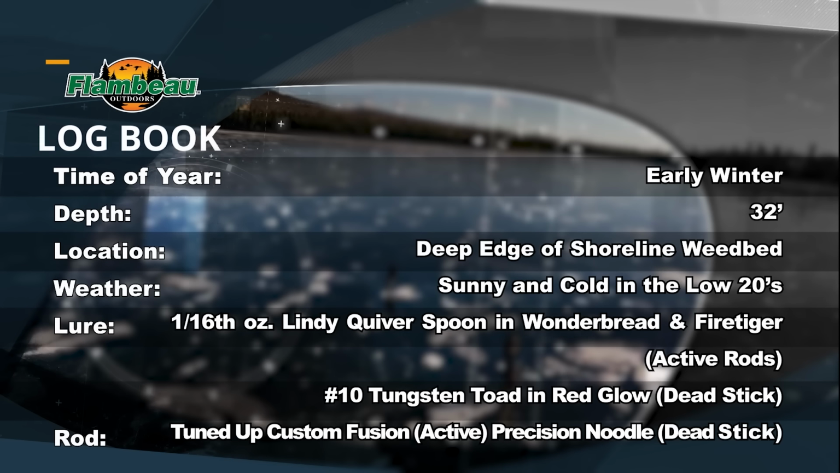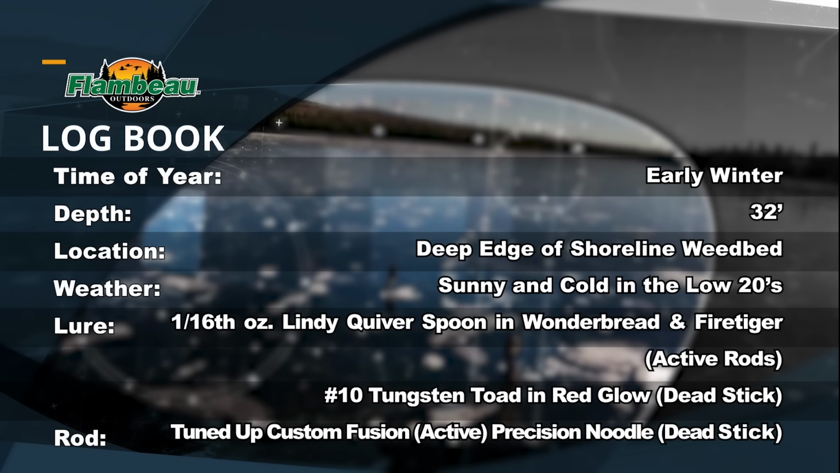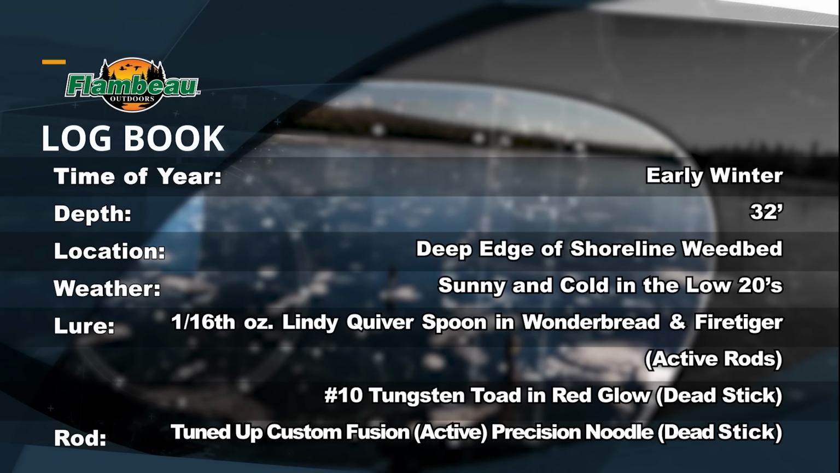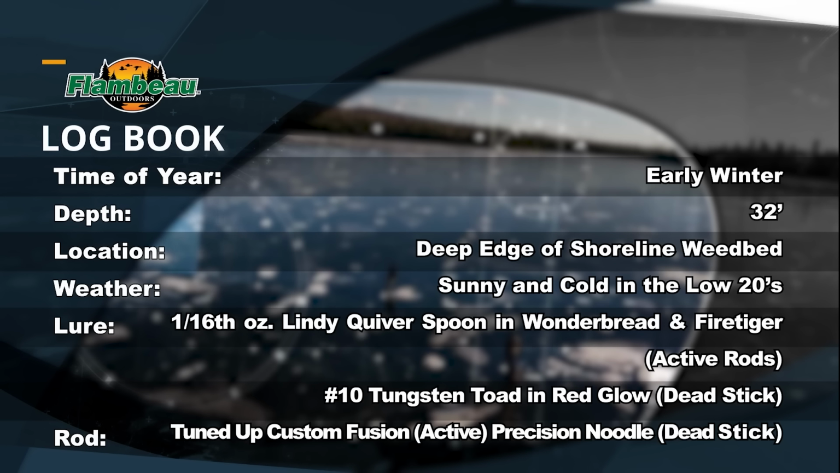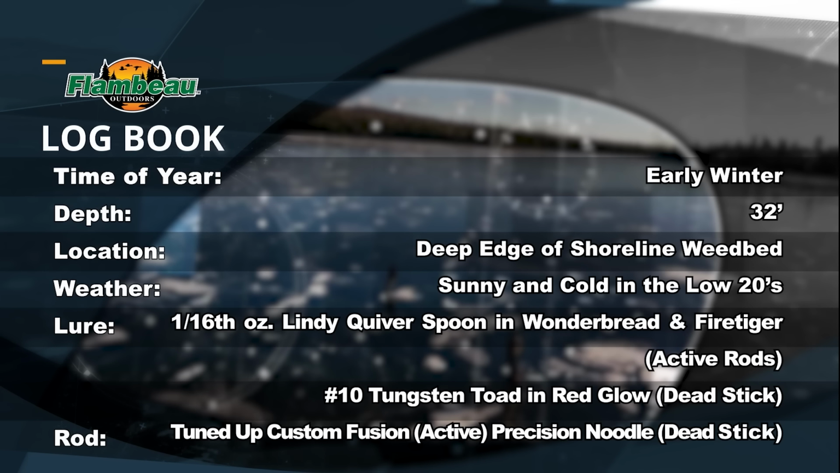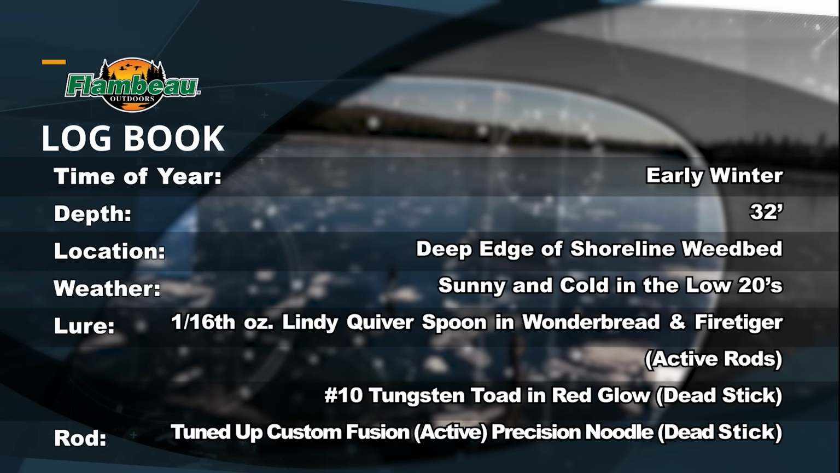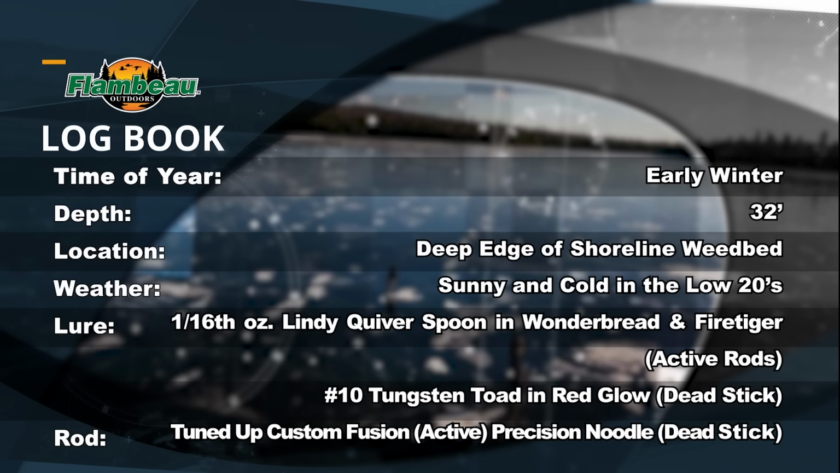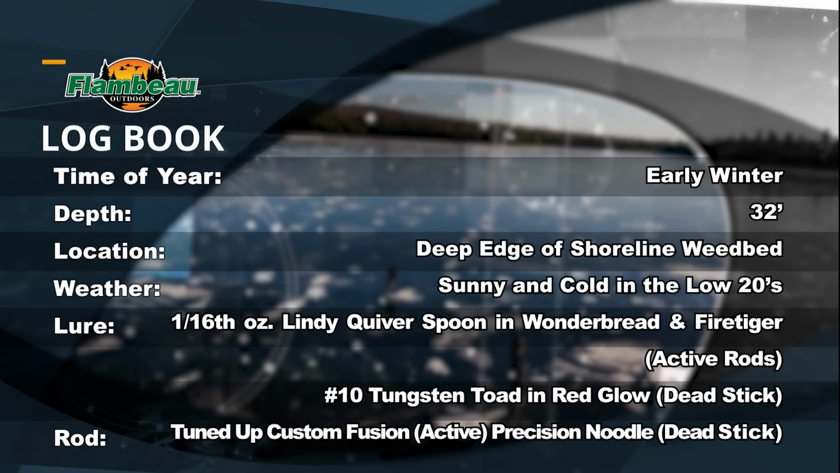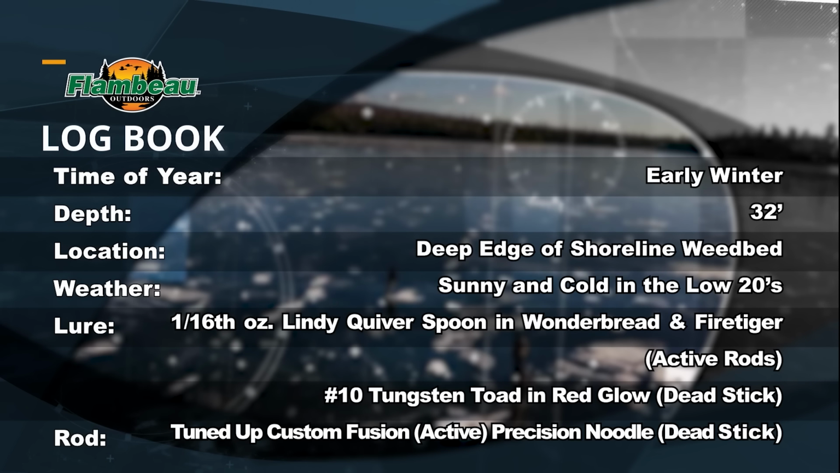It's early winter and the lack of snow cover makes the crappies even more spooky. We're set up in 32 feet of water off the deep edge of a shoreline weed bed. It's sunny and cold with temps in the low 20s. We're using a variety of lures, including 1/16 ounce Lindy Quiver spoons in Wonderbread and Fire Tiger on our active rods, and a number 10 red glow tungsten toad on the dead stick. Today's rod choices are a tuned up custom fusion in hand and a tuned up custom precision noodle for a dead stick.